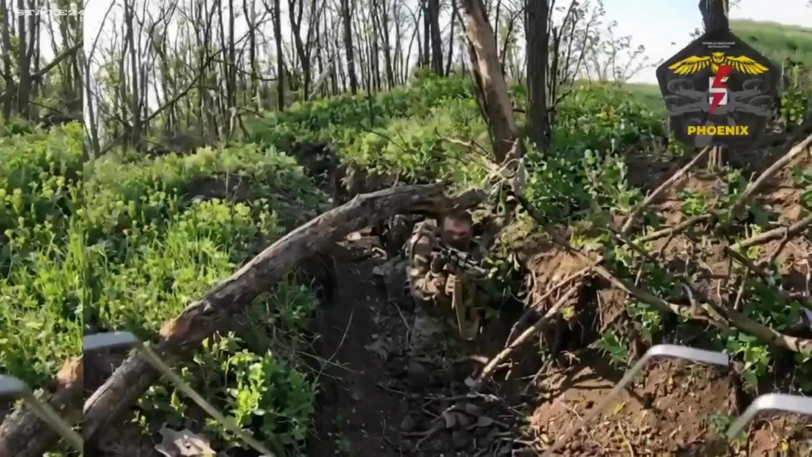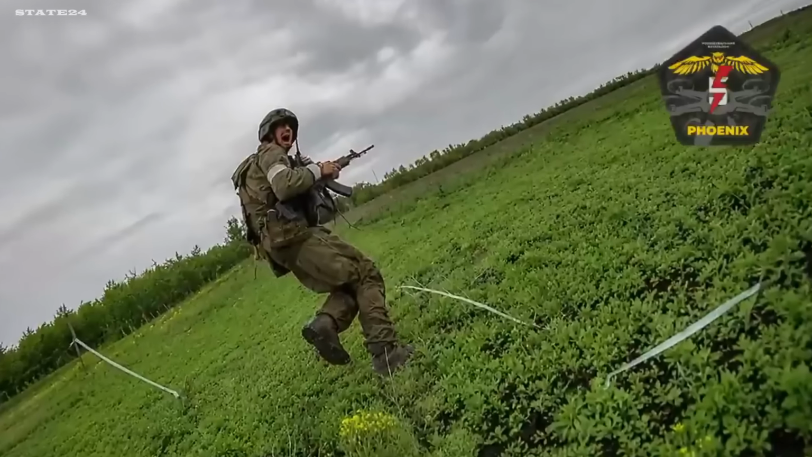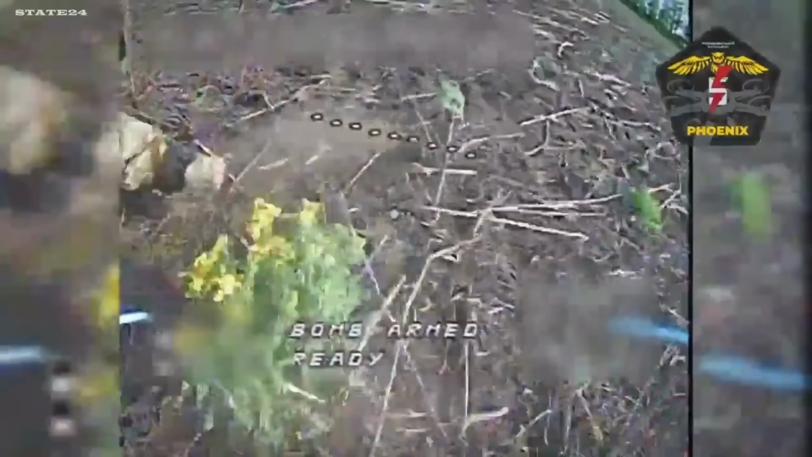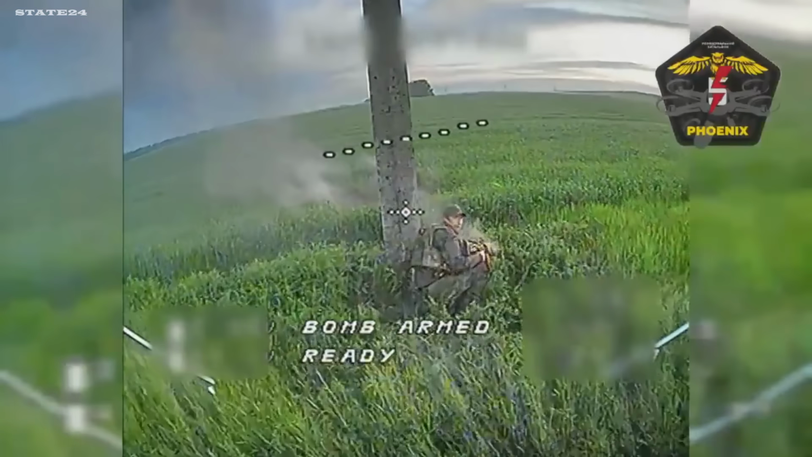Watch these engagements carefully. Soldiers attempt to advance, search for cover, and reach new positions. But reconnaissance drones often find them first. Once detected, FPV drones move in almost immediately. This is what one of the most intense drone battlefields of the war now looks like from above.